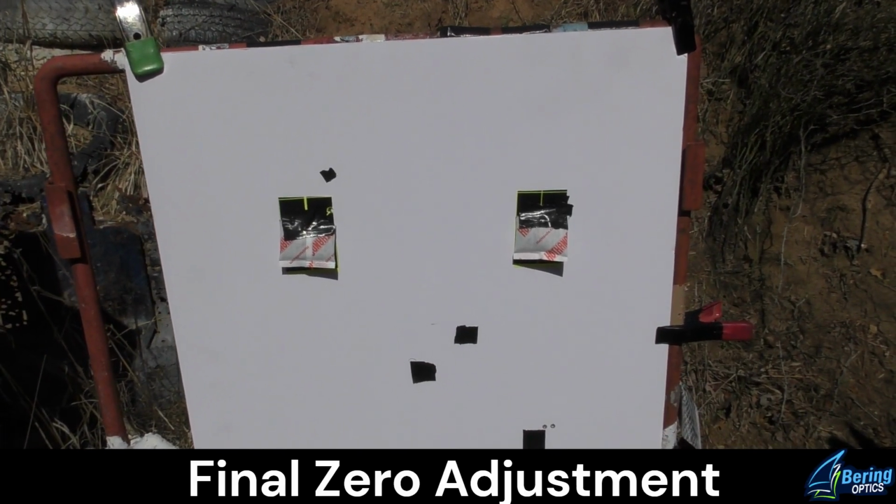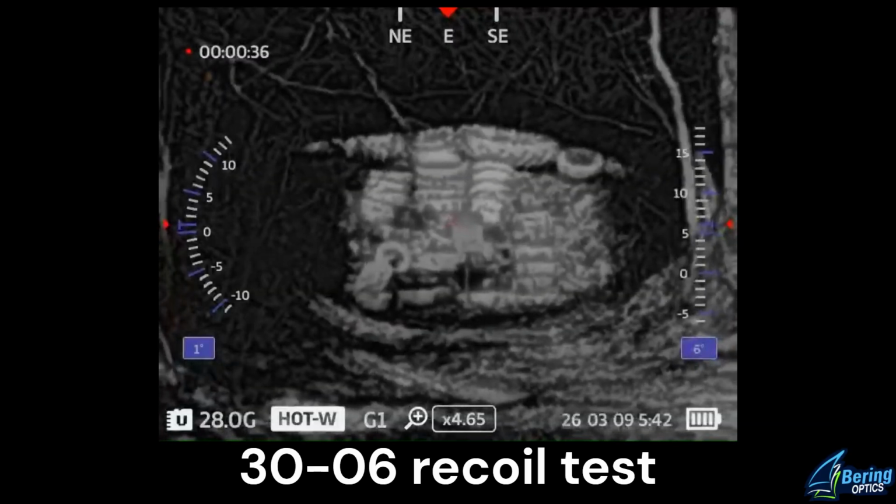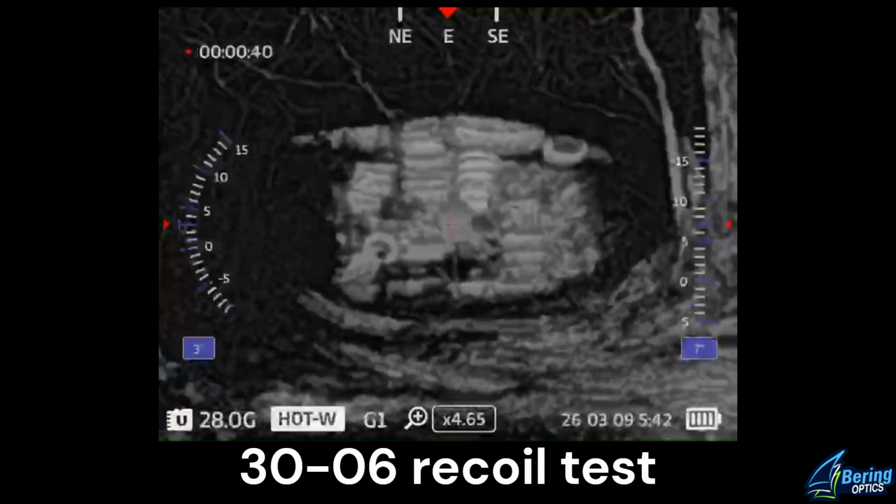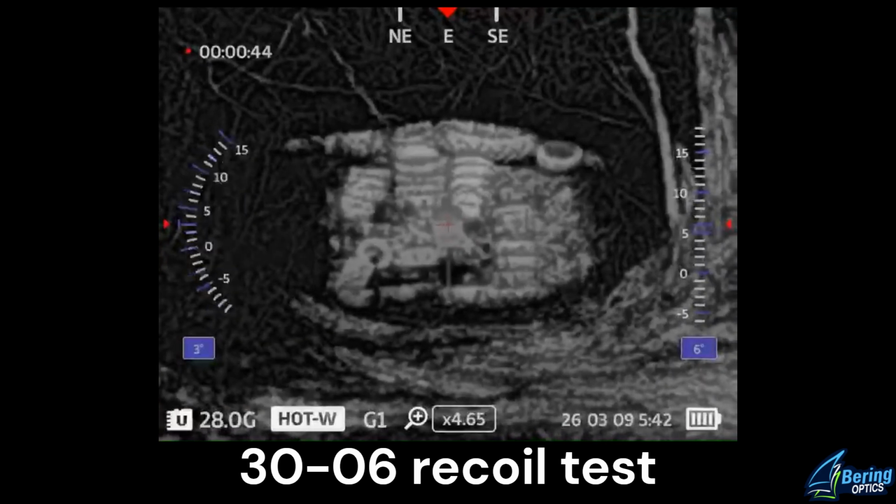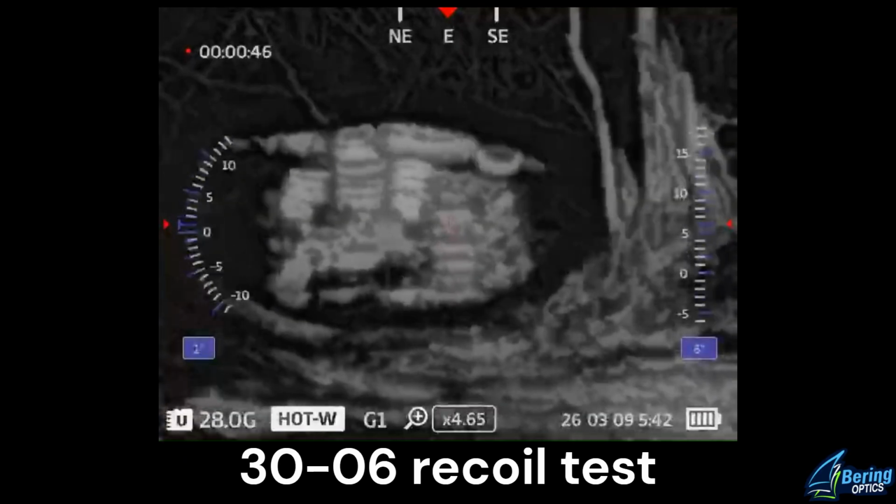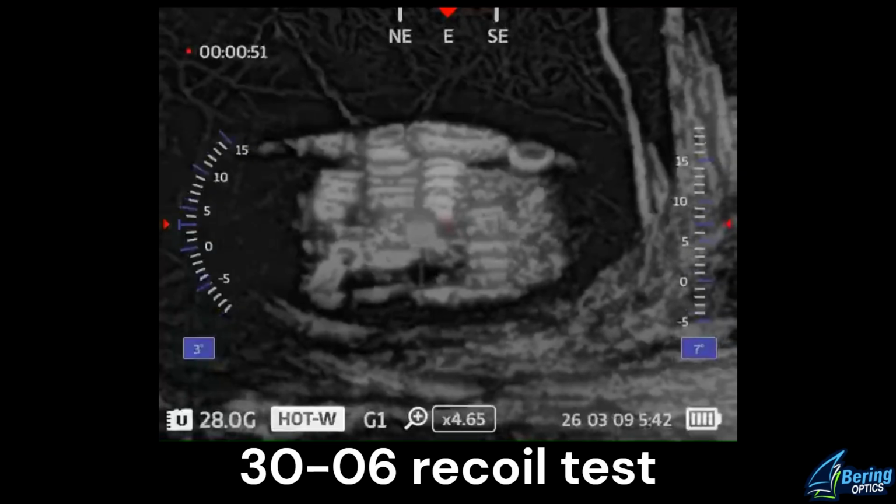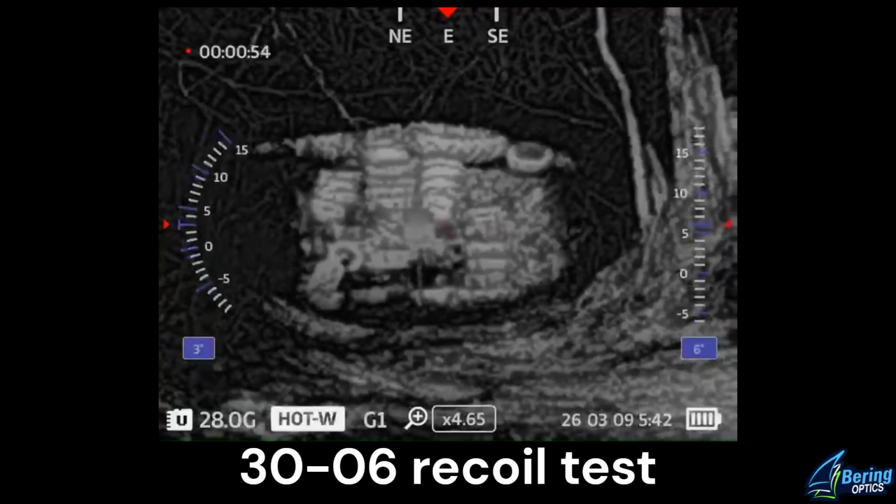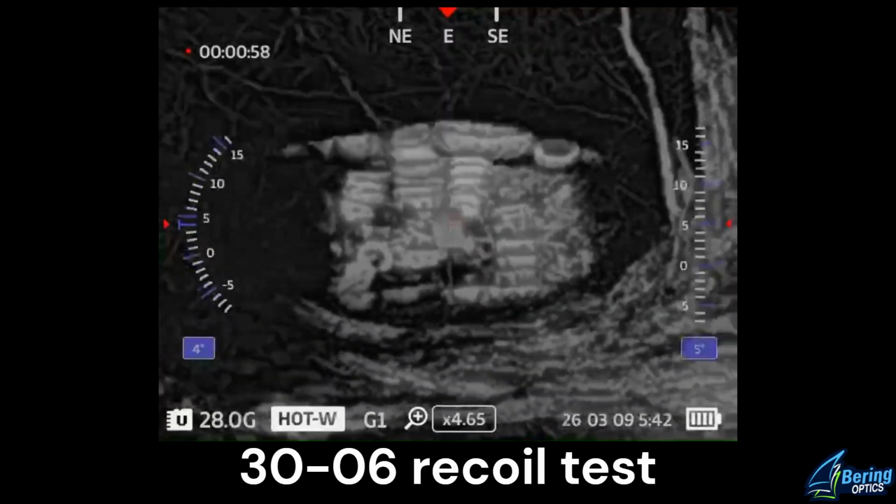Now I'll do the recoil test on the 30-06. Perfect. Range is hot. Hot. I'm going to check focus. Right there, we're in focus.